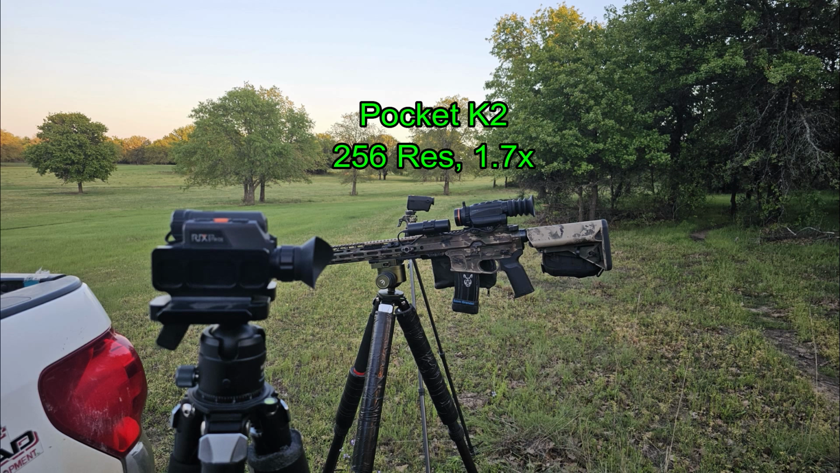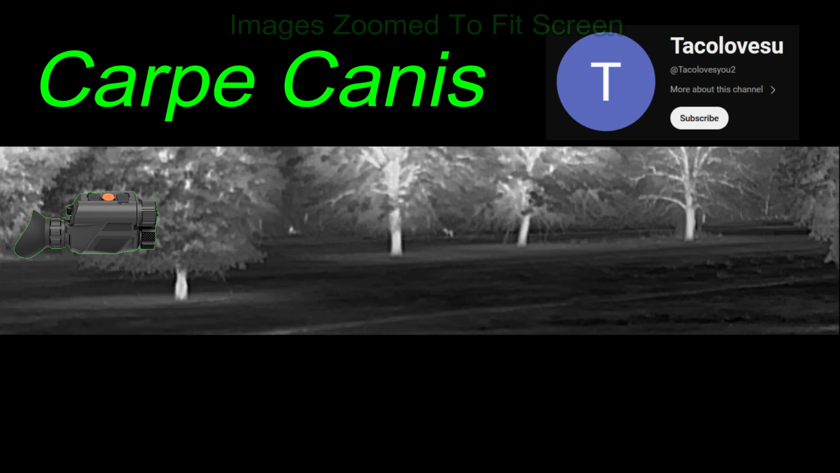And then I've also got the Pocket K2 there in the background, and I'm going to be trying to run all three of these at the same time, and it's not going to work out nearly as well as I had hoped, but it does work out at least on this first hunt. Carpet Canis. I had a coyote come in instead of hogs, and so this is going to be for Taco.